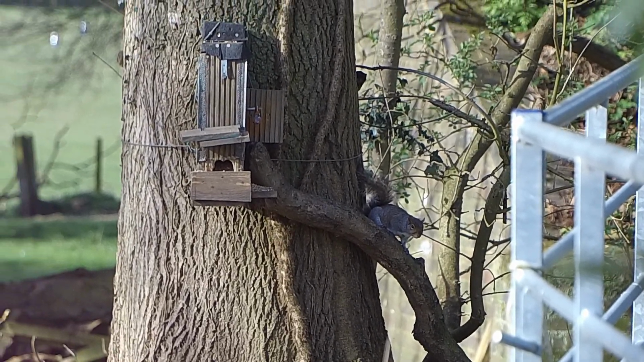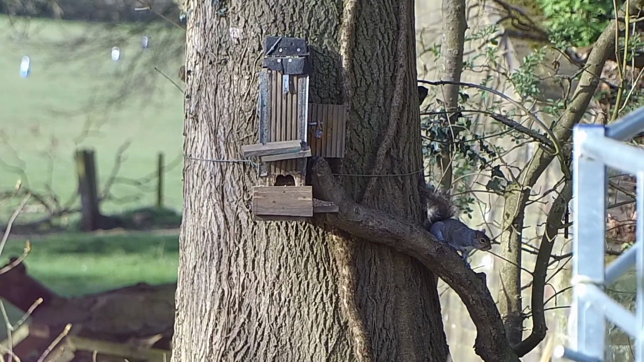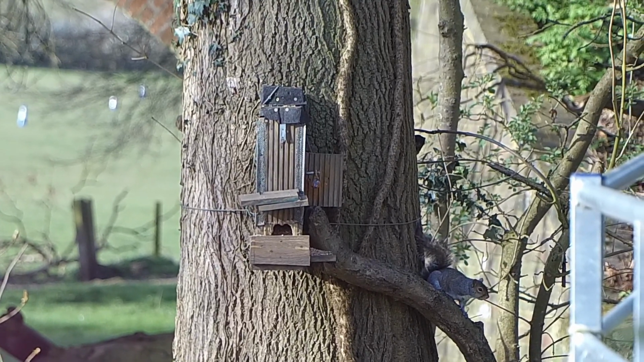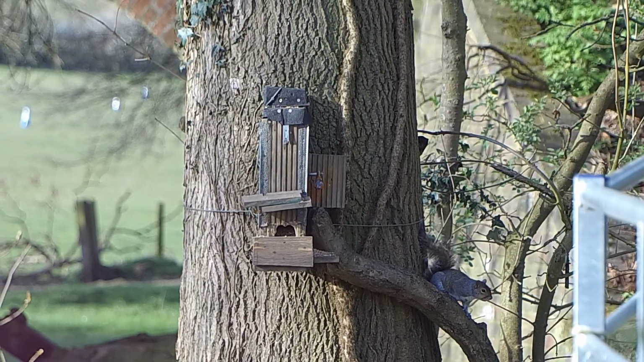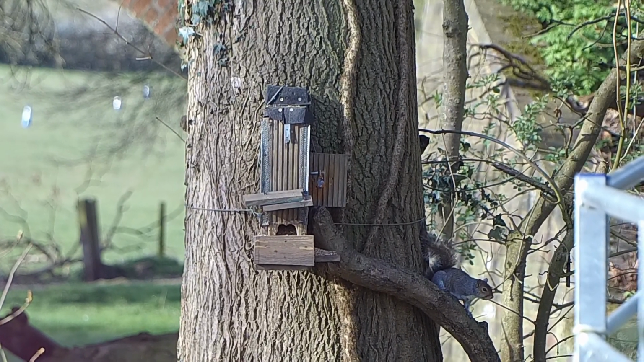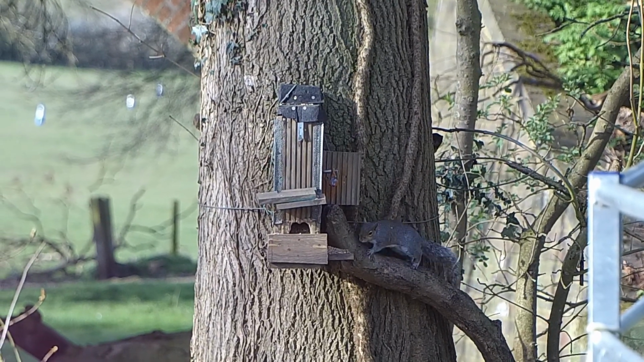They're quite sneaky things. They come up around the base of the tree and up the back. Squirrels like to hide on the opposite side of the tree to where you are, and then they'll occasionally stick their head around the corner and get a good look at what's going on before they venture out. This one's no different. He's just sitting there taking it all in, having a look around, assessing the dangers.